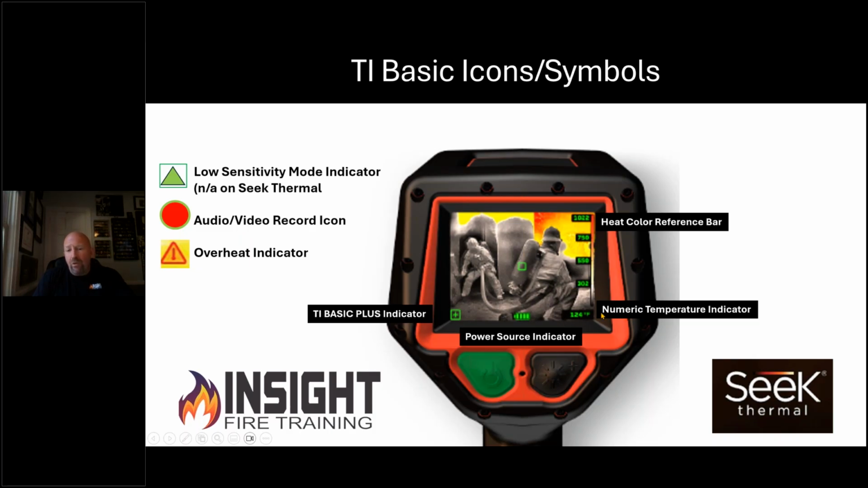The bottom right-hand corner is called the numeric temperature indicator, which is the spot temperature. If you look for that gray or that green box in the middle, that's where that measurement's coming from, which is predetermined from a lab setting. You need to know the distance that it was set at. A lot of them are set really close, a lot of them are set far away, and none of them are set in a fire environment.